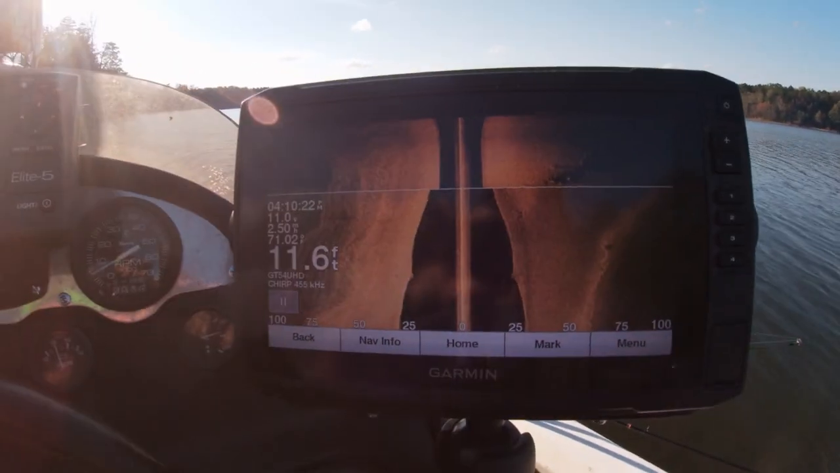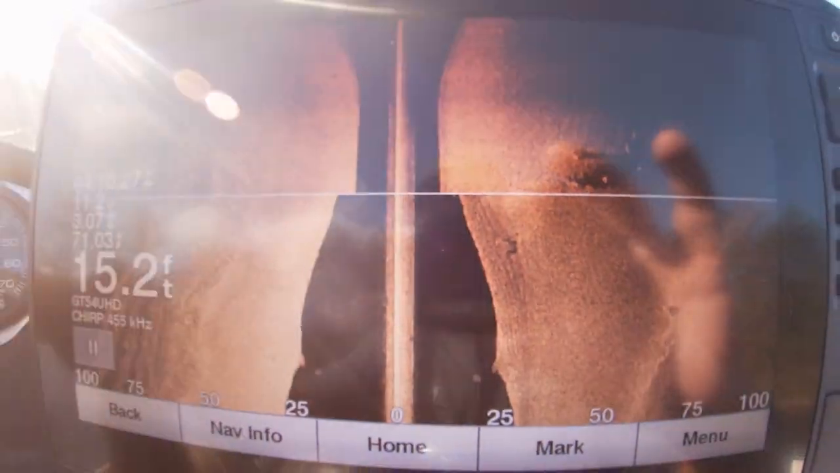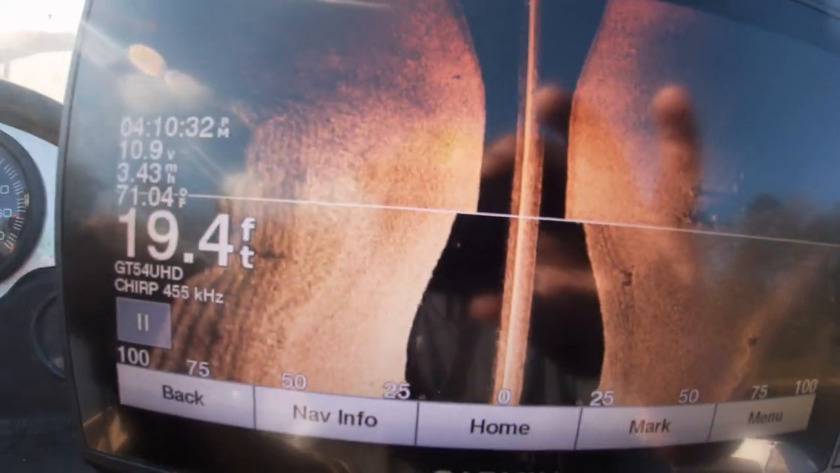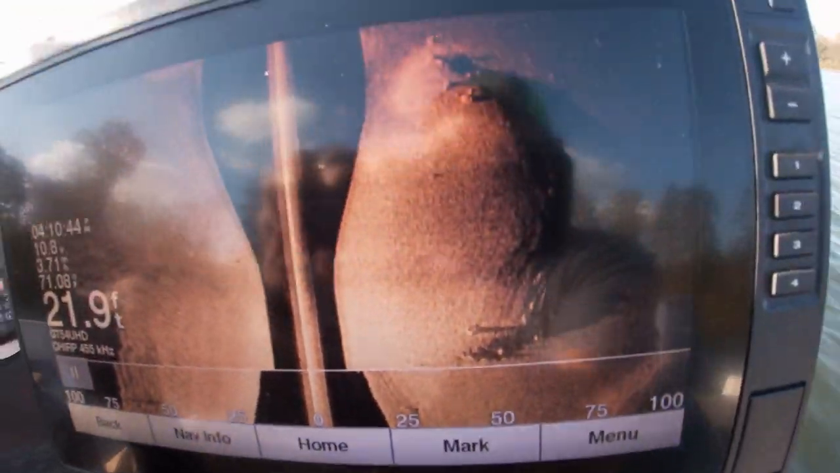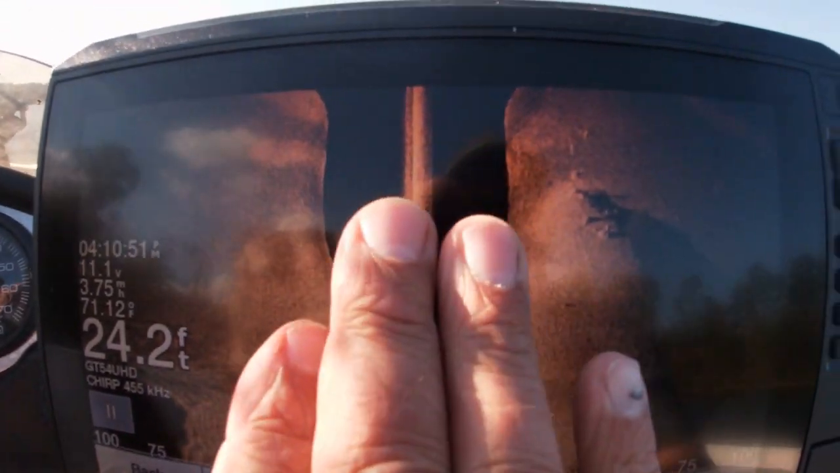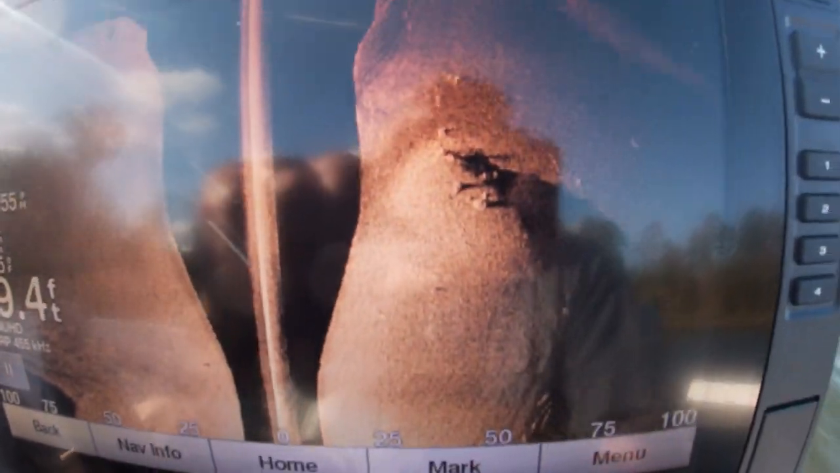I just been putting around looking for stuff on the bottom. There is no contour lines for this particular lake, and so I'm just looking around for some places that will potentially hold some fish. You can see here that is probably coming back into the creek channel. See, let me move this to the side. Yeah, so we're coming into the creek channel right here.